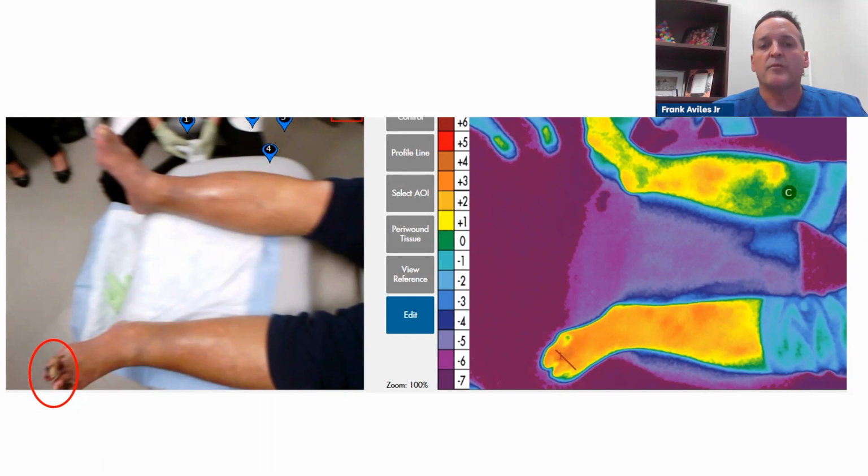And so now I'm using this device. And by the way, this is not a diagnostic test, which we'll go into a little bit, but it helps my assessment. Based on the thermographic image, now I'm concerned that this patient may have an infection brewing.